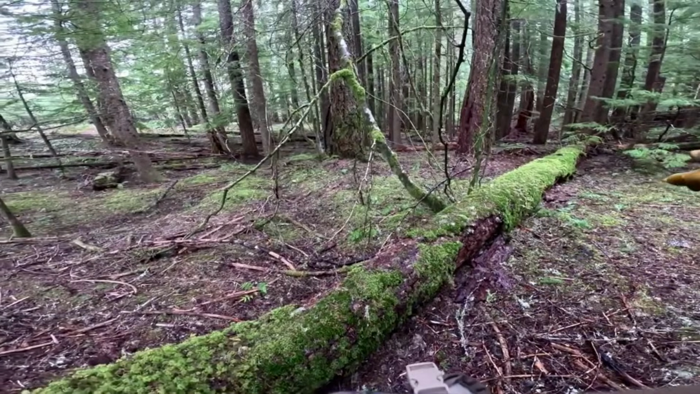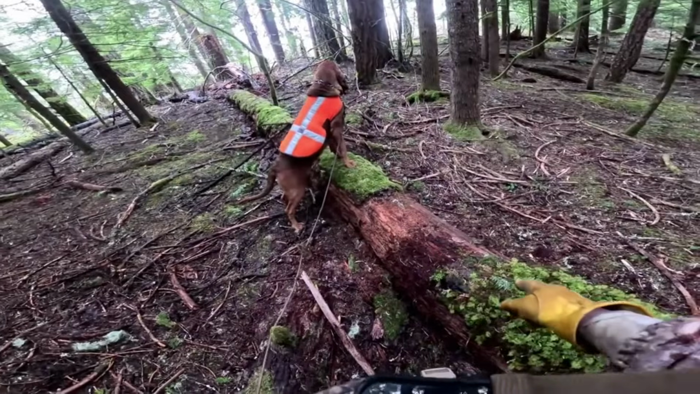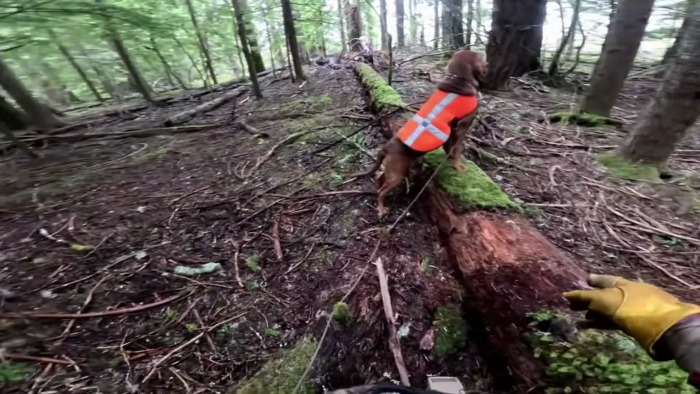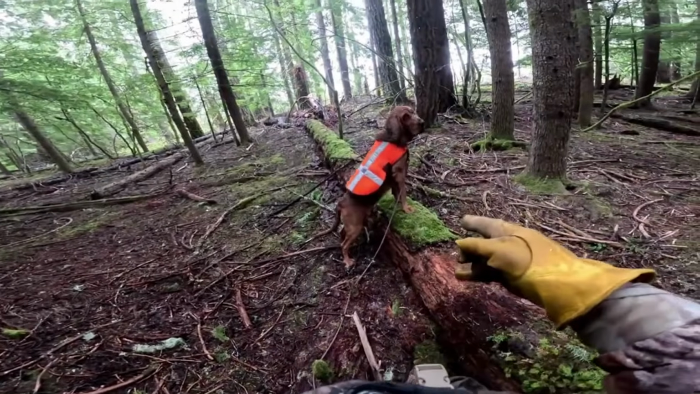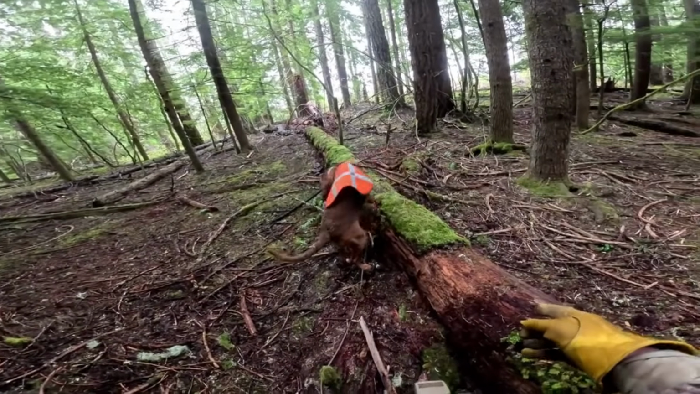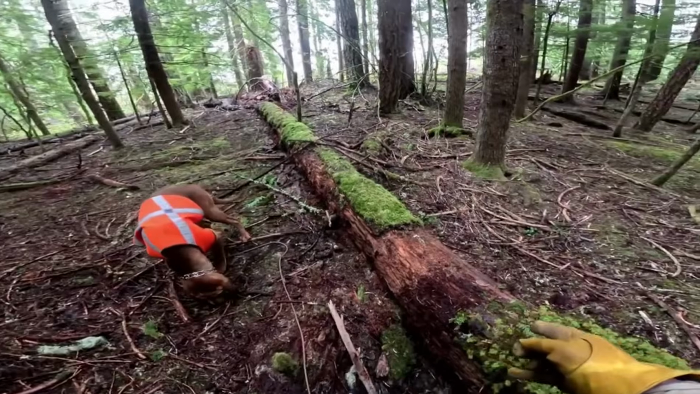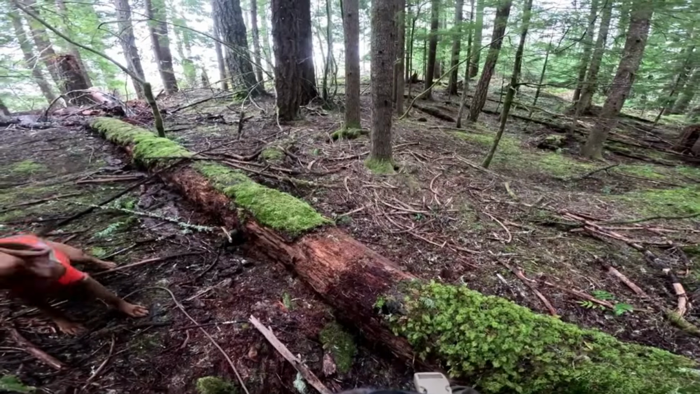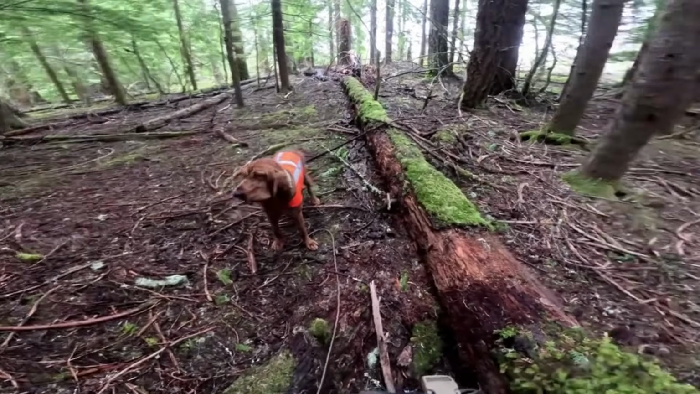So take a look at this log. See all the moss, all the moss, all the moss. Is that obvious or what? This is a major trail. Major trail. Look at her. Moss, moss, moss. They all go over right here, which tells me I should put a trail camera up here. I think I've got one left in my backpack. So this would be a brand new area.